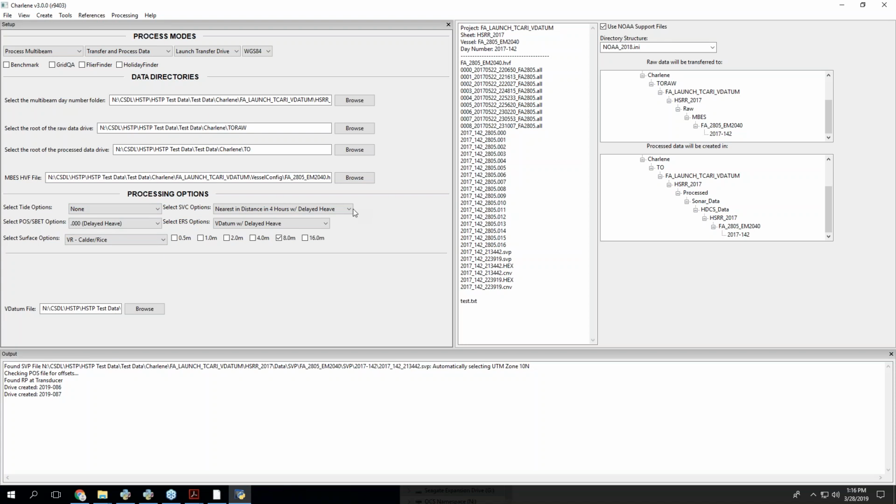These are all your sound velocity options. Here's some distance and time. 4 hours is usually what we do, I believe. You see we got a VDatum file here that I'm loading with delayed heave. And then I've got delayed heave here.